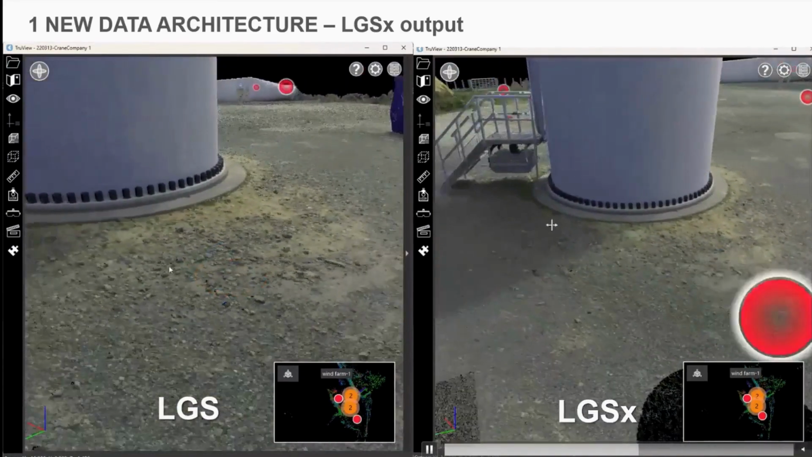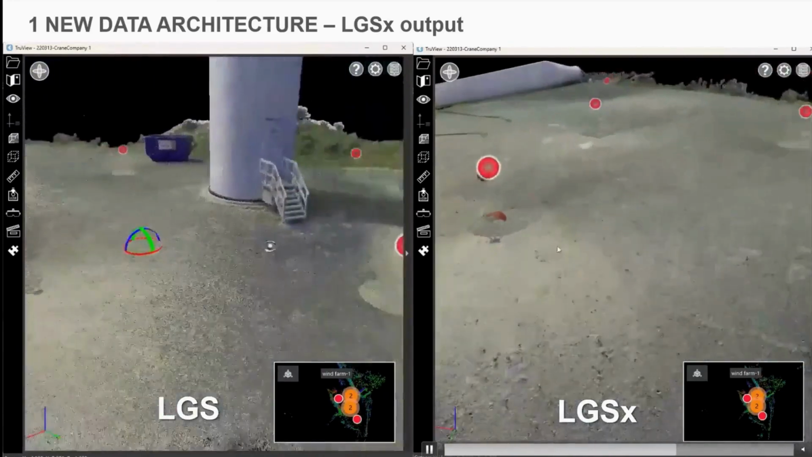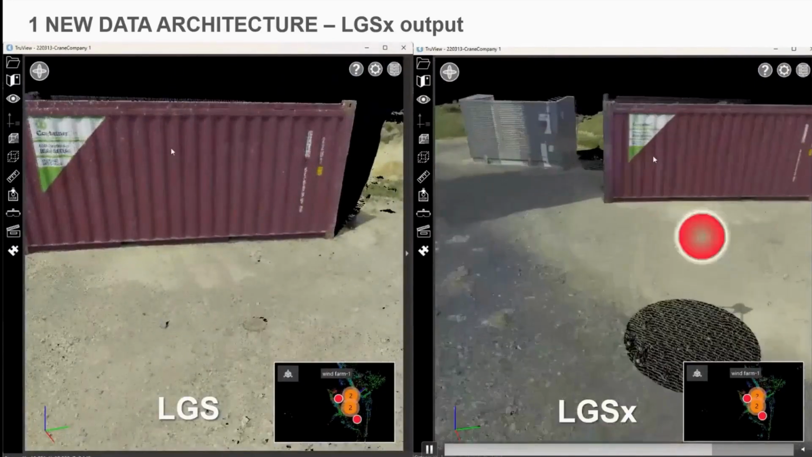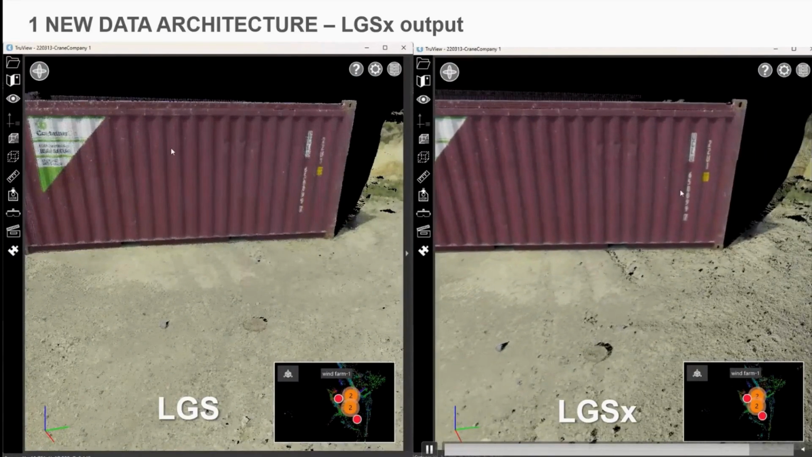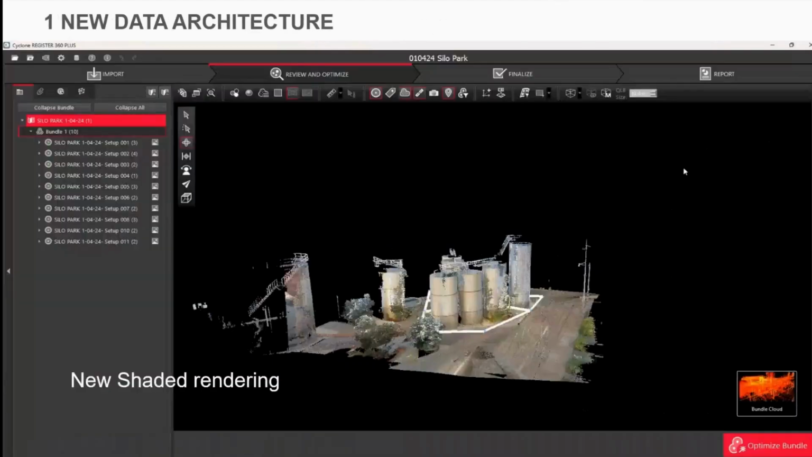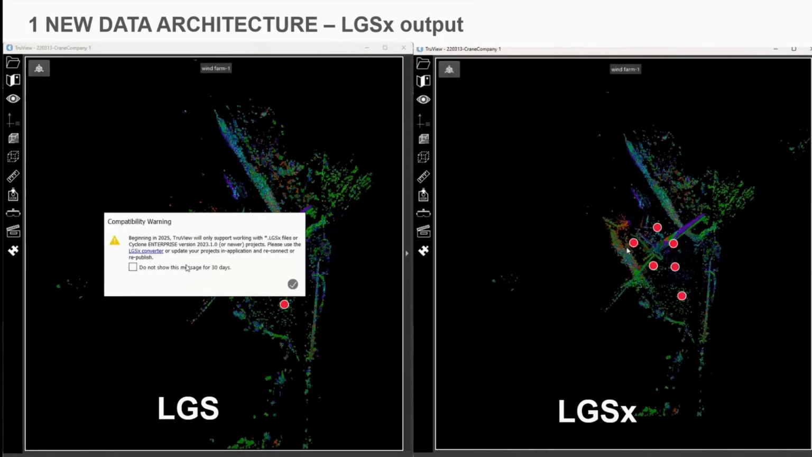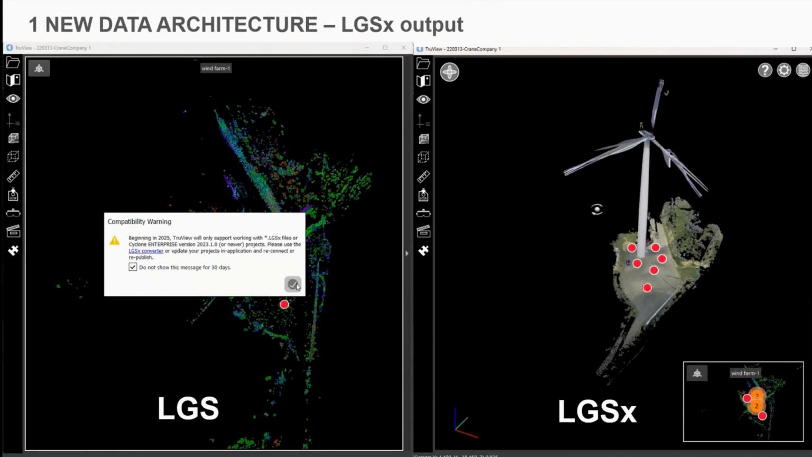So what I'm showing here is just a bit of a difference. I'm going to replay this in a second because I think some of the things we're seeing here are quite key. But the rendering that you actually get for the LGS versus the LGSx is quite different. So if we go back to the beginning of this video, as I load in these two files, I've got a little message for the LGS one saying that that's becoming an outdated format.